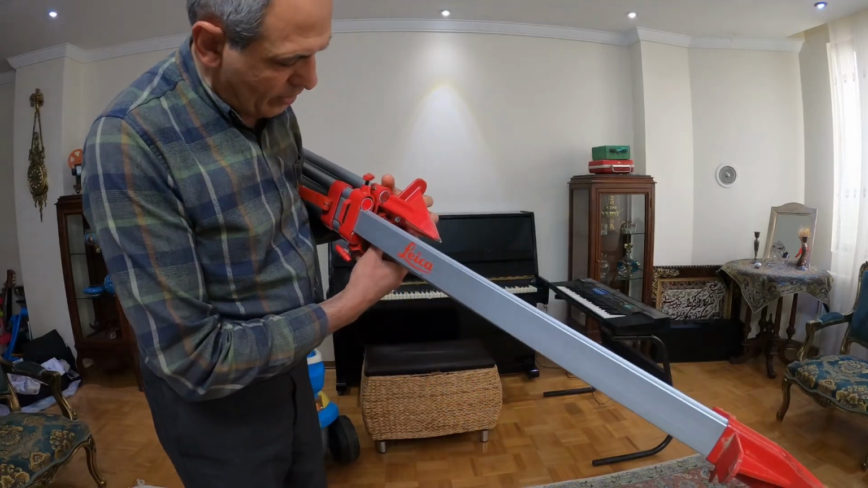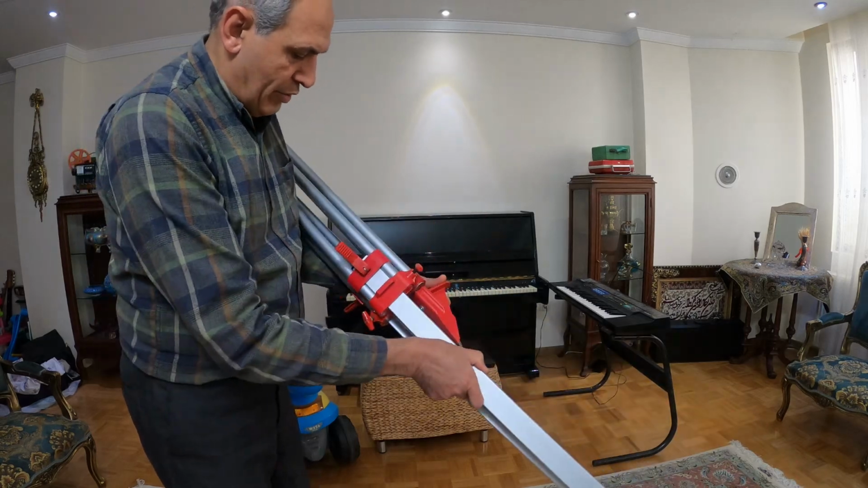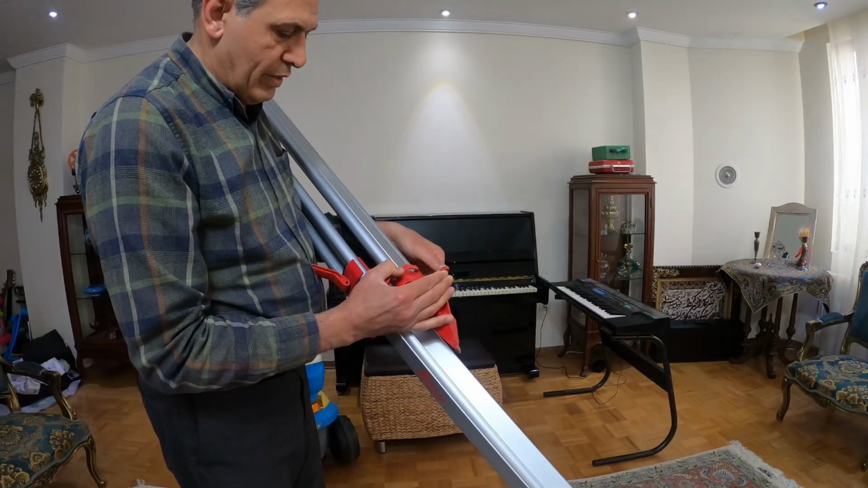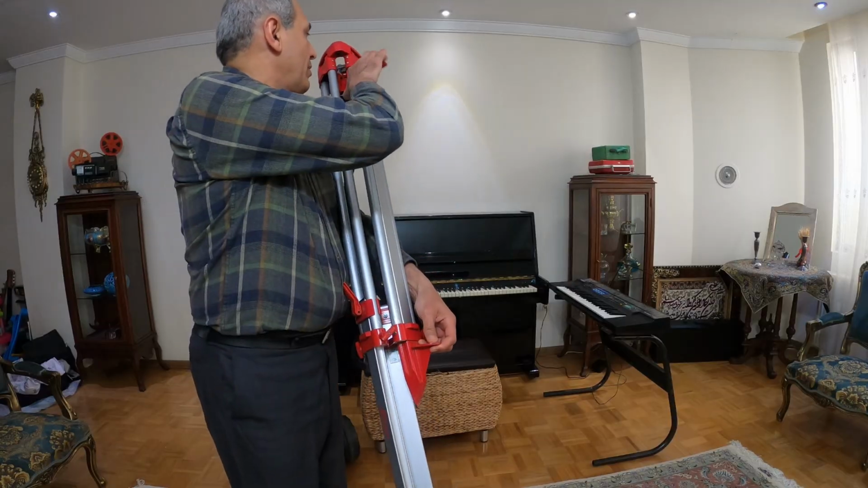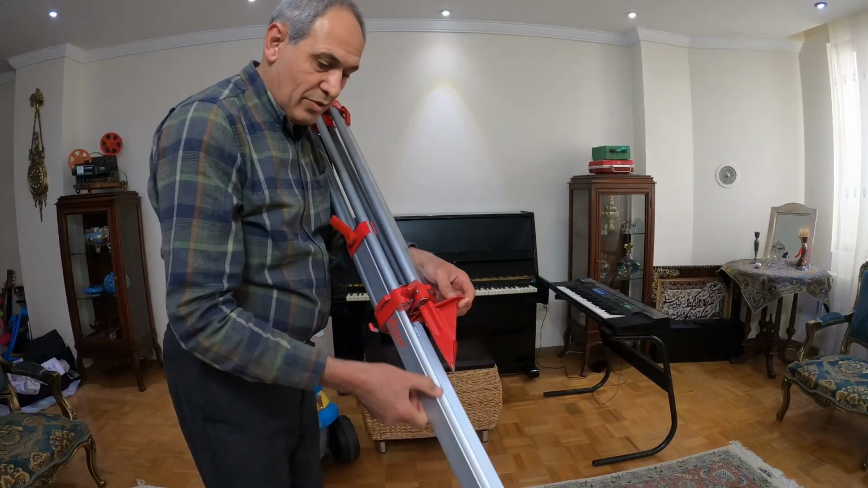It will go to the adjacent one, and then the same story goes here. So I can lock it now, screw it, and this one also I can lock from here. So this is done, and the rest is the same story.